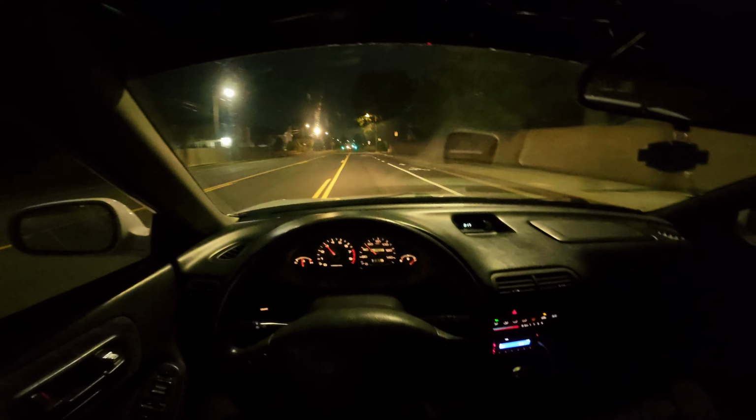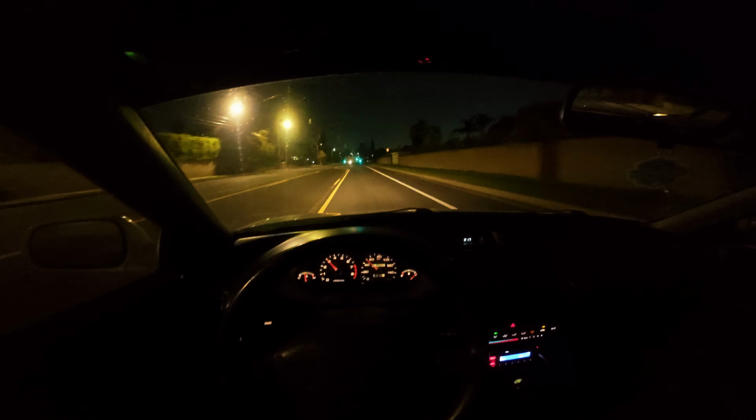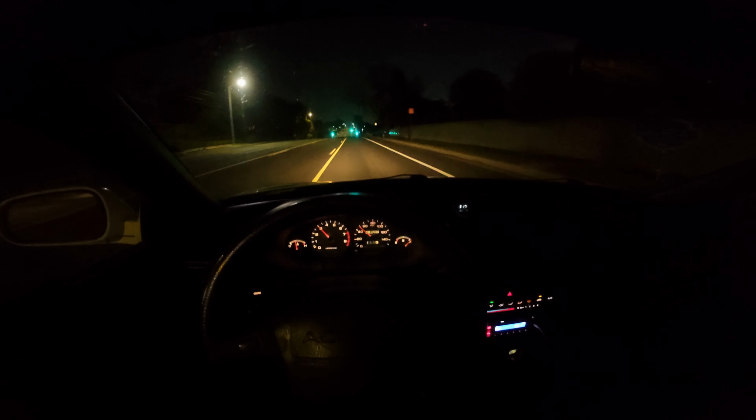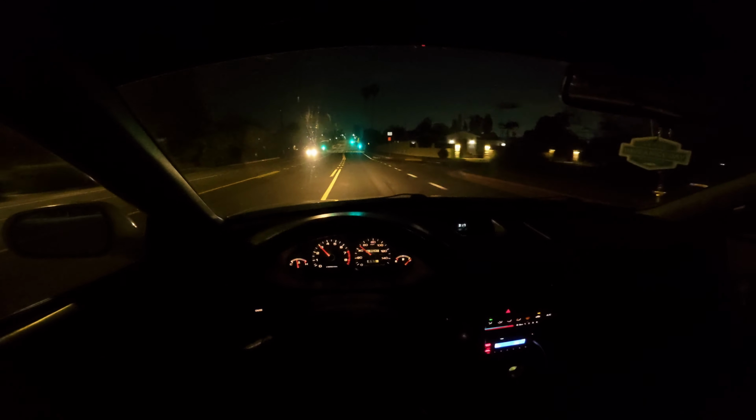On the way back home, I don't really need to take the freeway. I'll take the freeway at the very, very end, but I can just go straight pretty much the entire way. And right now, what I like is that it's empty, so it's free. I can just do what I want.